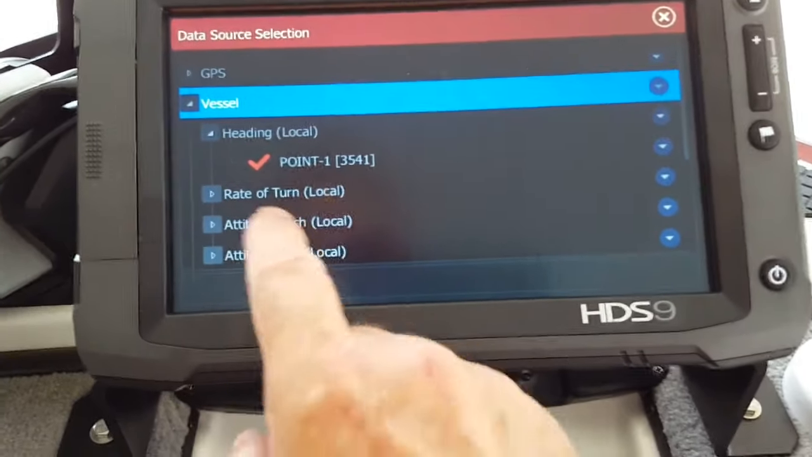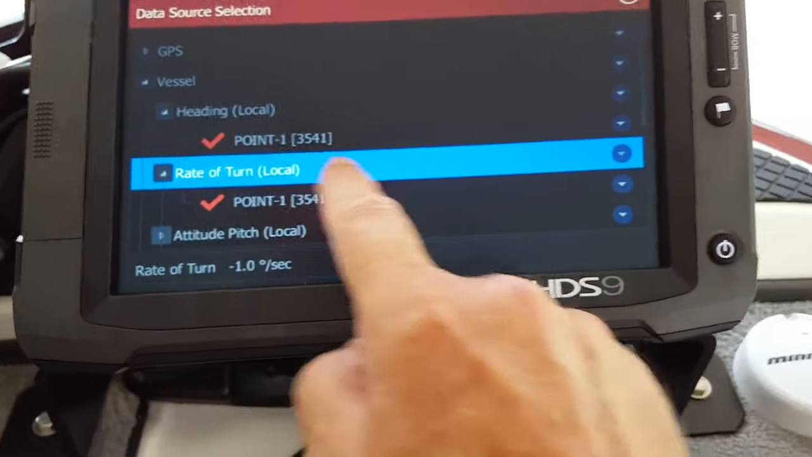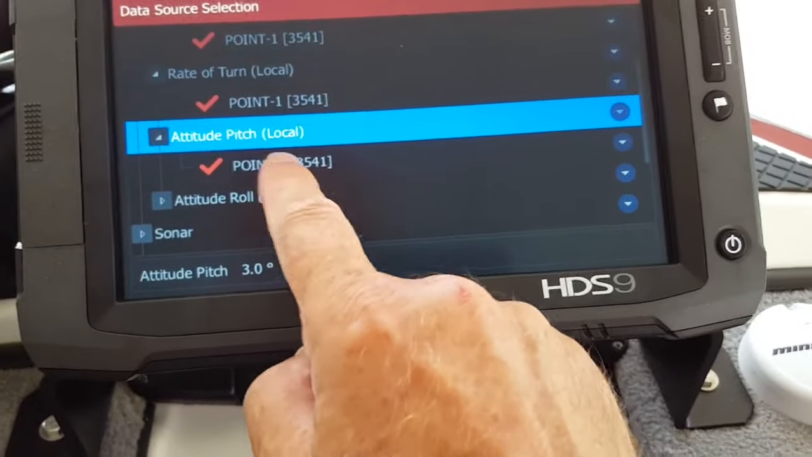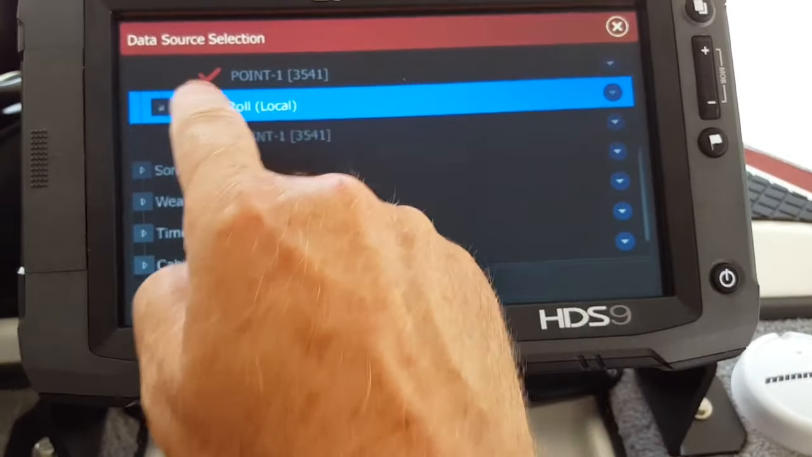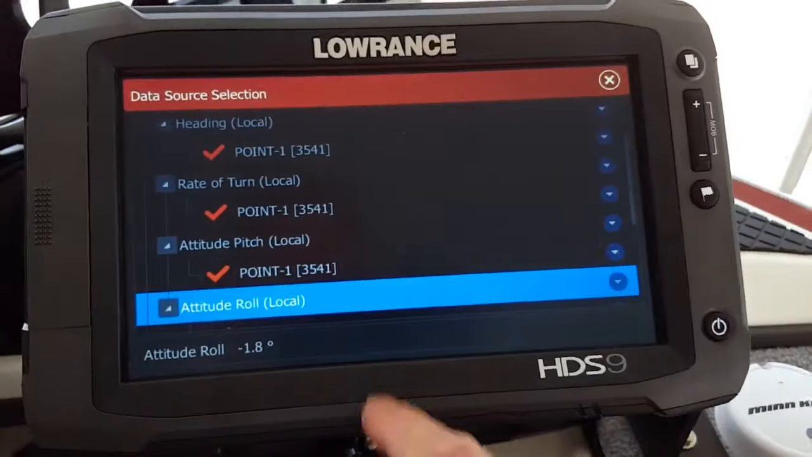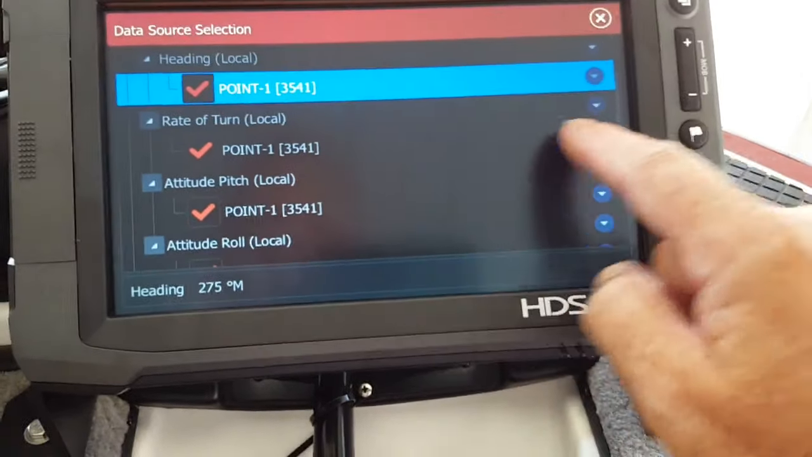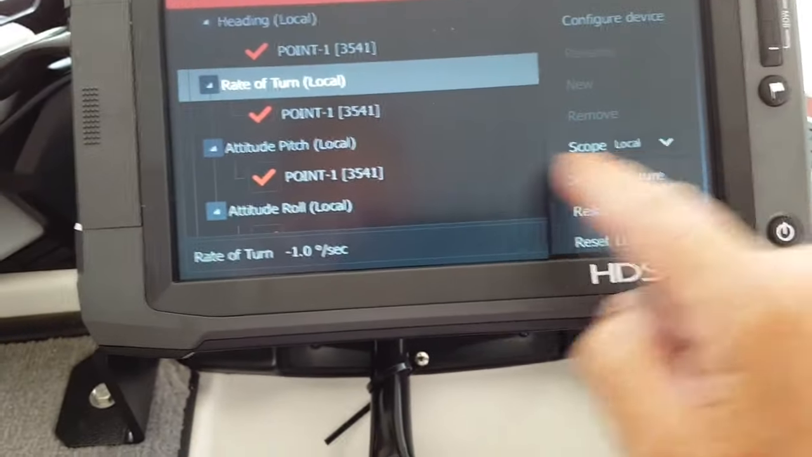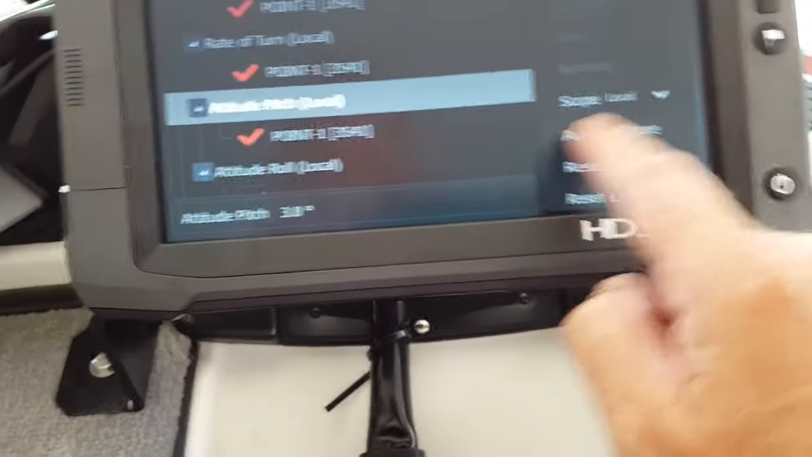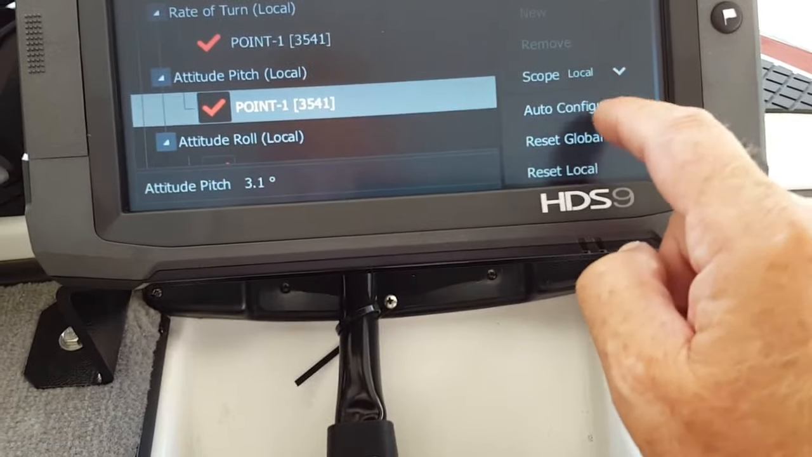So based on that, I'll check heading, Point-1. I check rate of turn, Point-1. I'll check the amplitude pitch, Point-1. And I roll up here and check roll, Point-1. And what I do is I make sure that all of those are checked, and then I'll come over here and make sure that every one of those is under local. See, I'll check each one of them and make sure they're all popped under local. Each one of these settings, I make sure it's set on local and not on global.